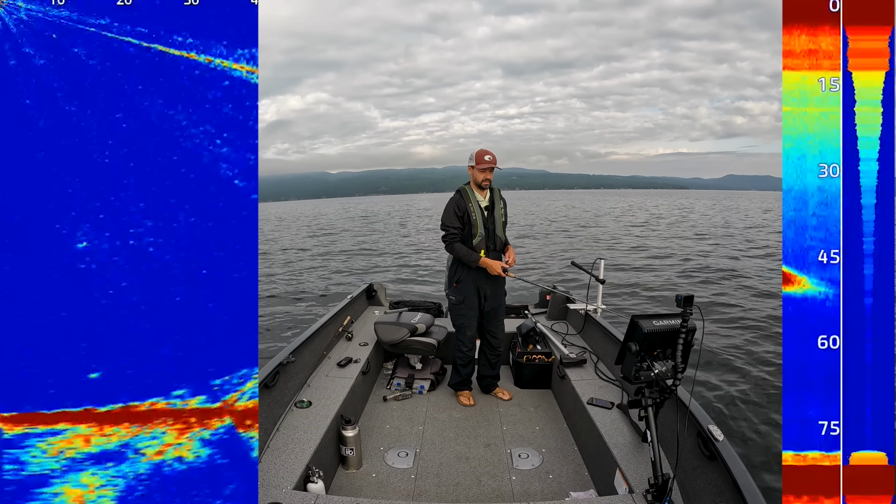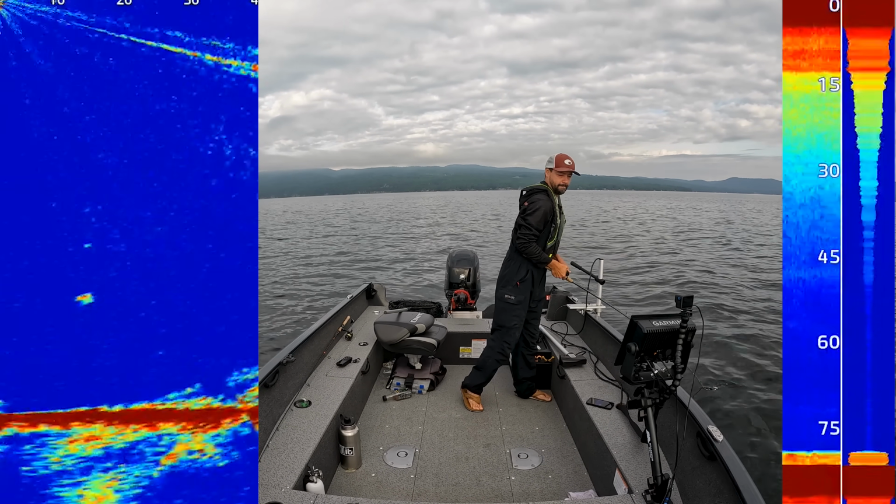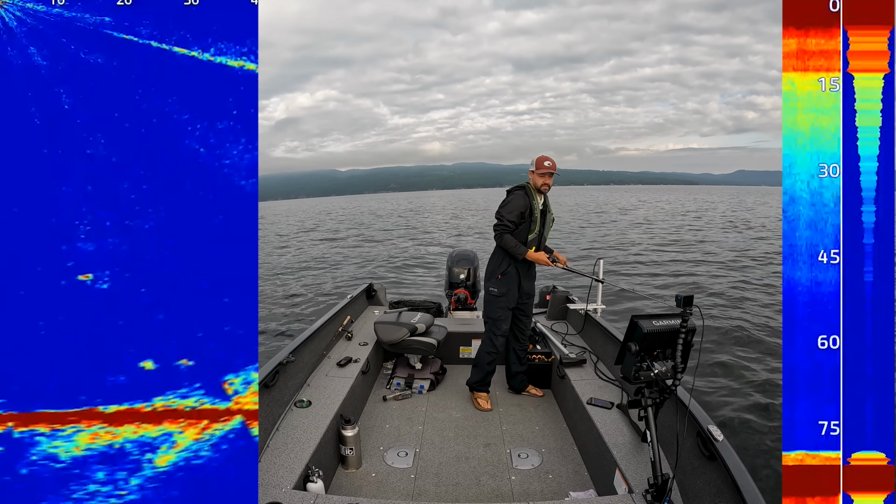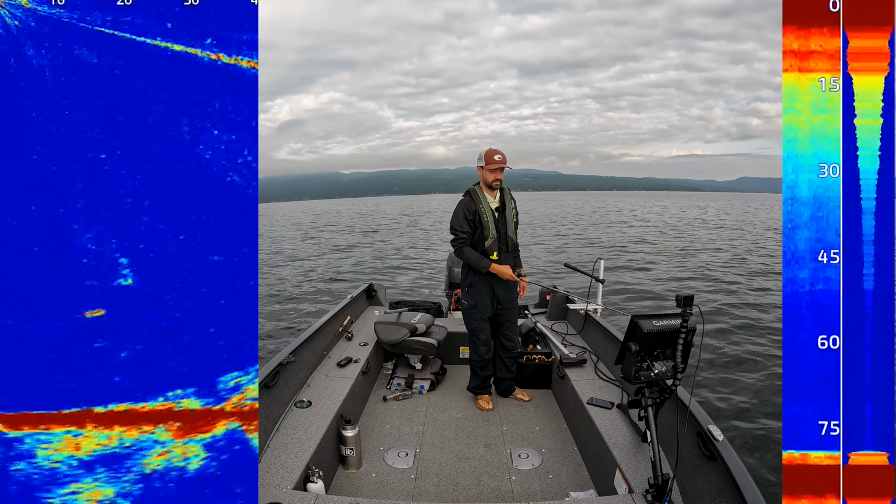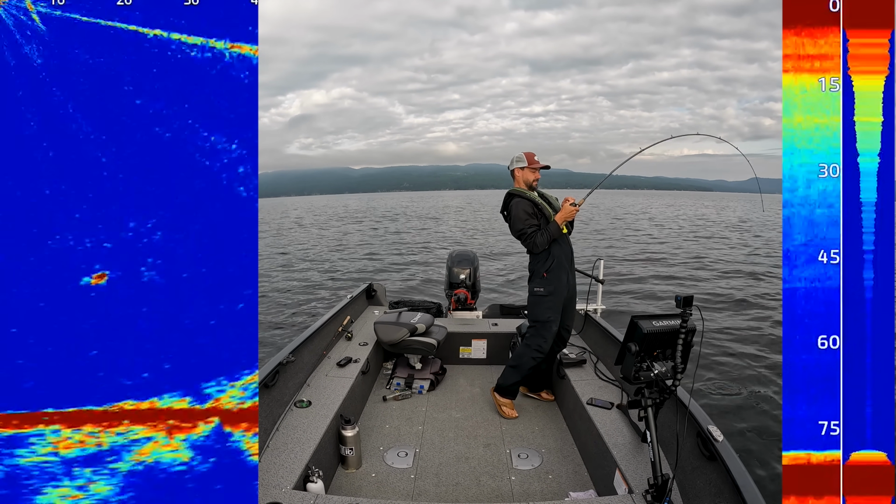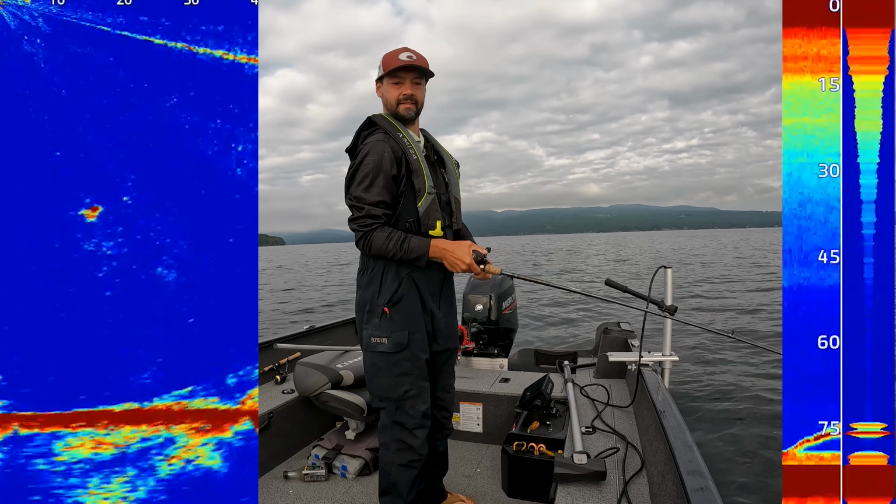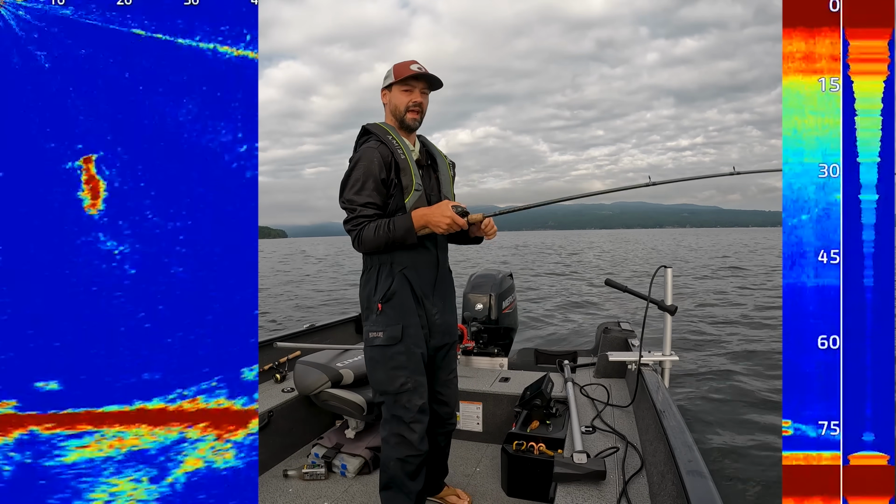So I got a laker, I think, right underneath me here. Oh, I missed him. Missed him. Dang it. Got him. Just turn on the freaking gas. Ugh. Just absolutely bonkers, guys. Bait in the area.